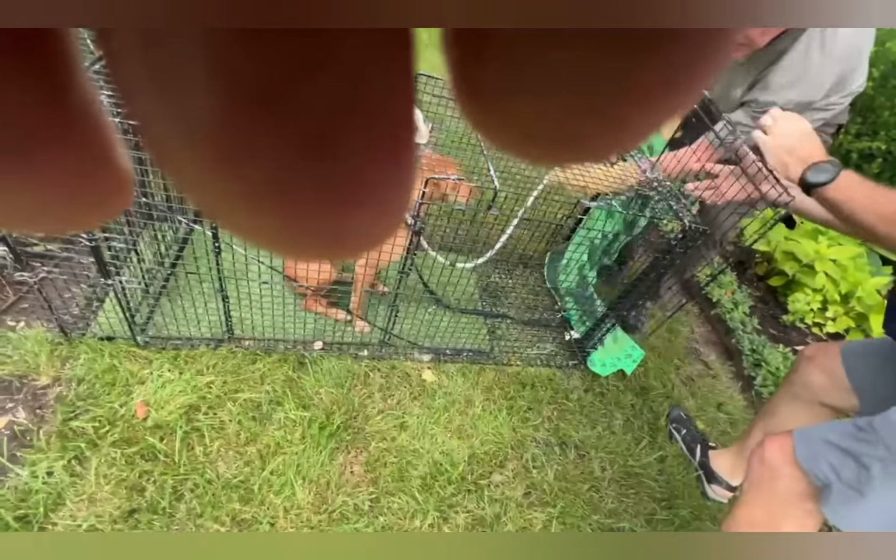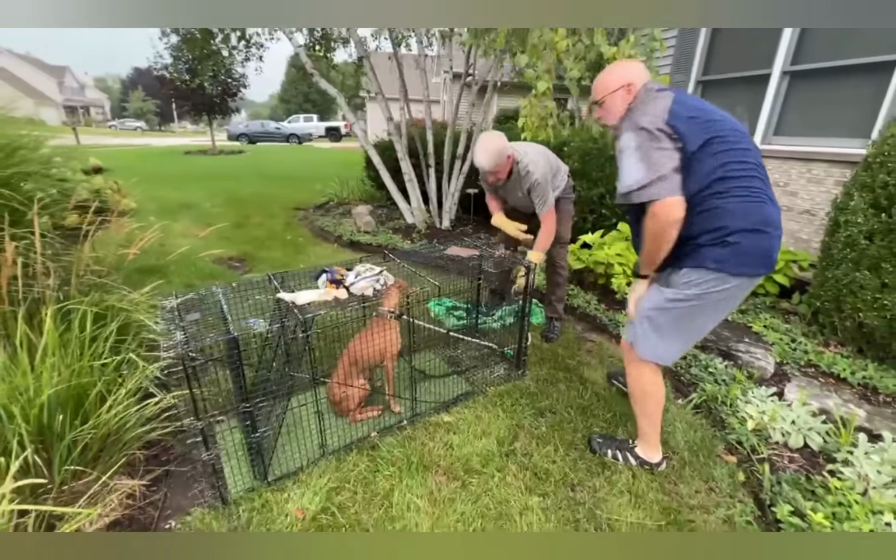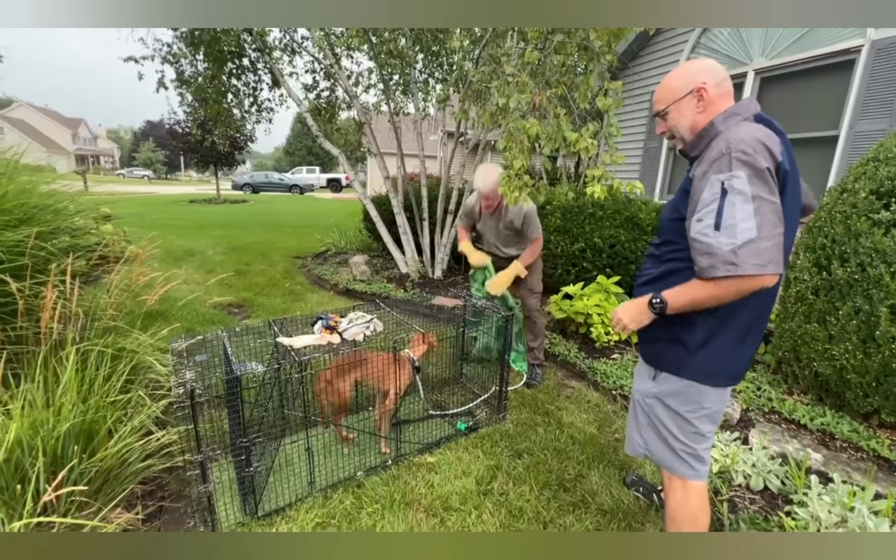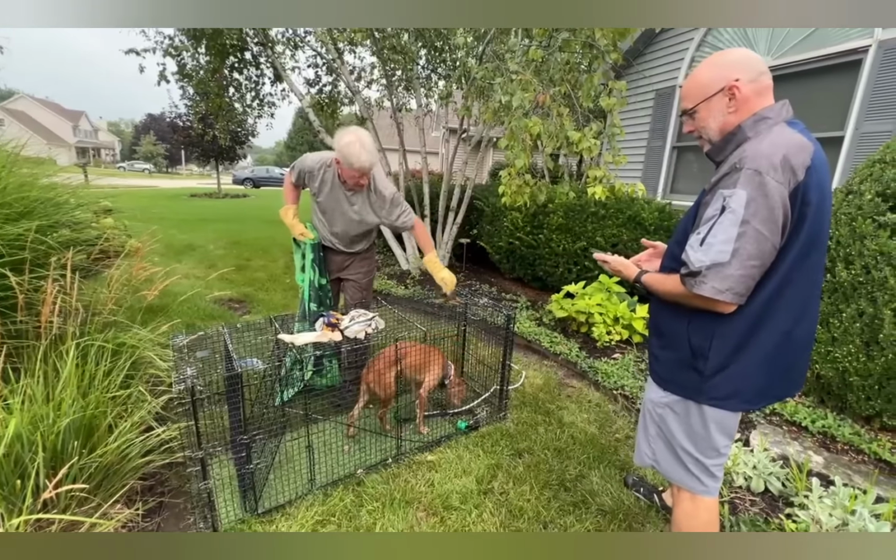Push him with the door. Get that door. Get that door. You know, work with him? Oh my God. My fingers are in the way. Oh my God. Hi, sweetheart. Woohoo, Charlie. Get him food.